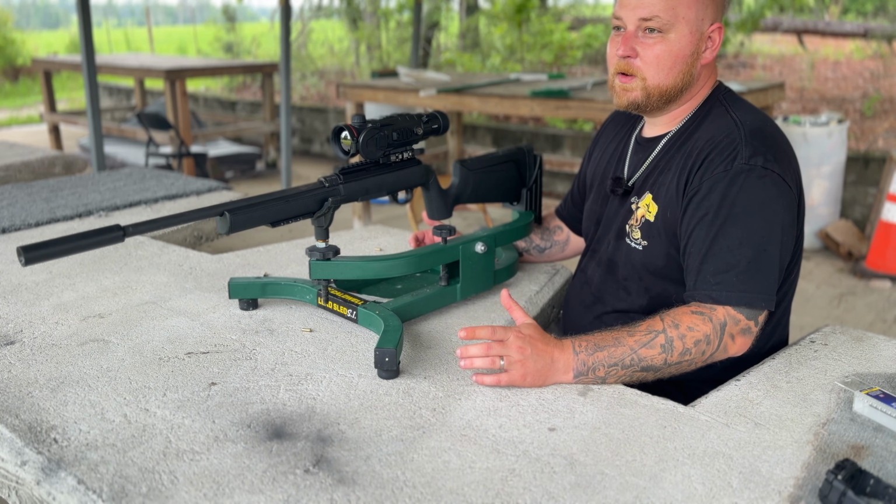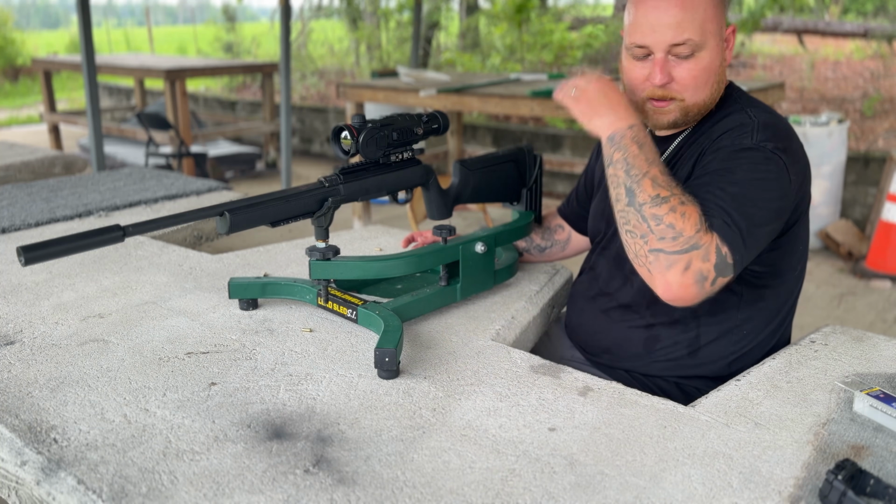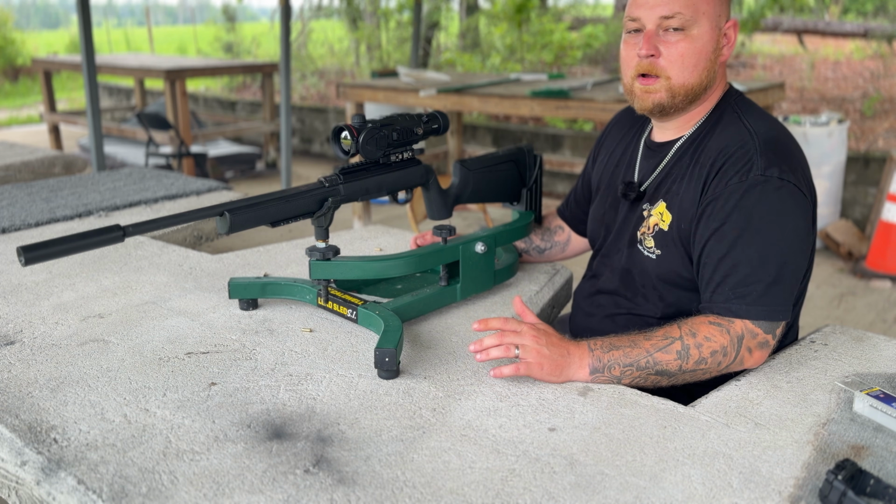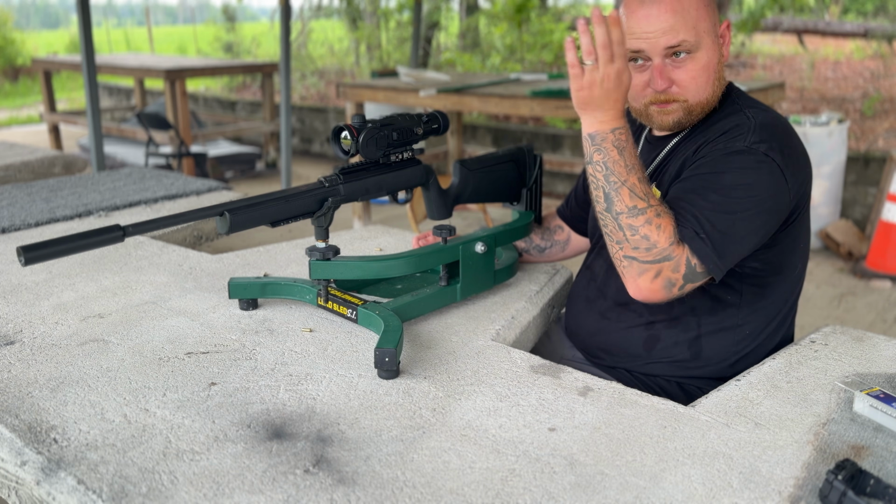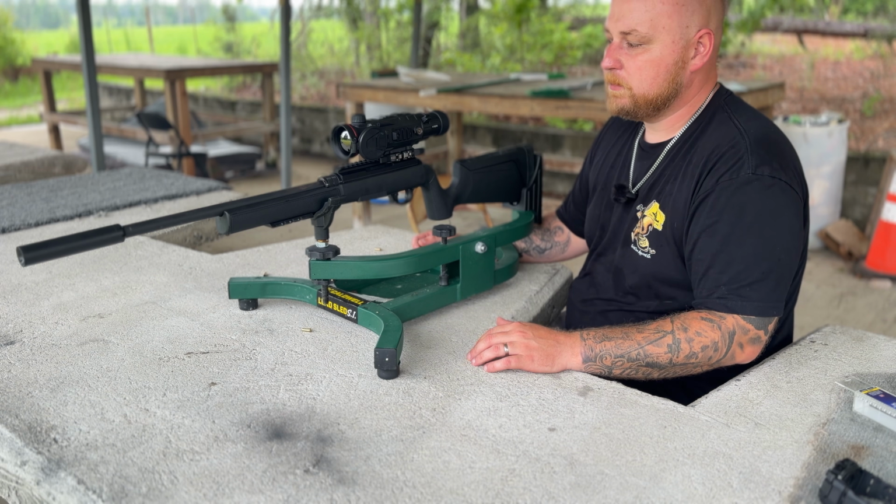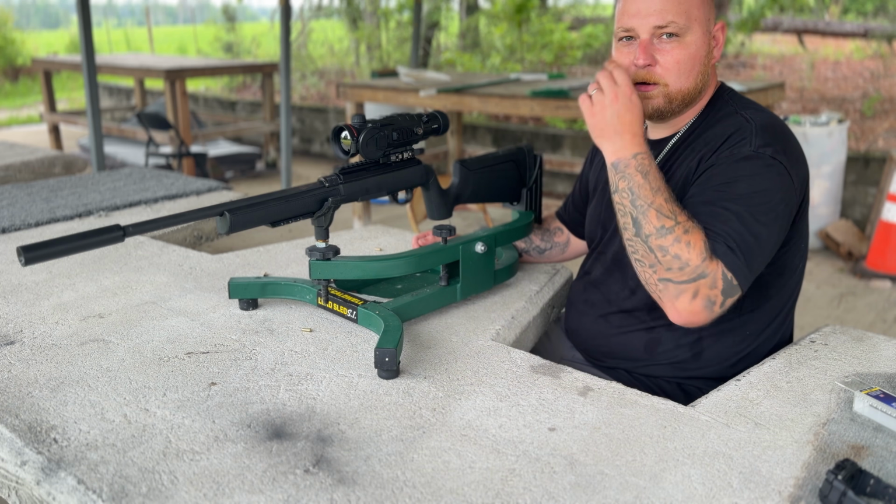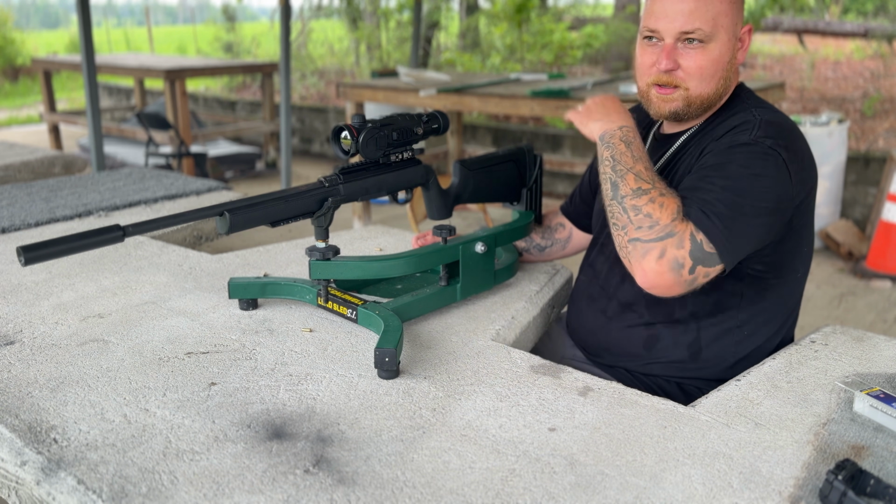Surprisingly, I didn't bring a chronograph with me, but I went off of the manufacturer's website and some Reddit forums for a 16-inch barrel, and about 1,200 feet per second seems to be perfect. So at 150 yards using our automatic drop feature in the Knockpix H50R, we were doing a 2-inch group all over the hot hand, so that's pretty good with the 22.